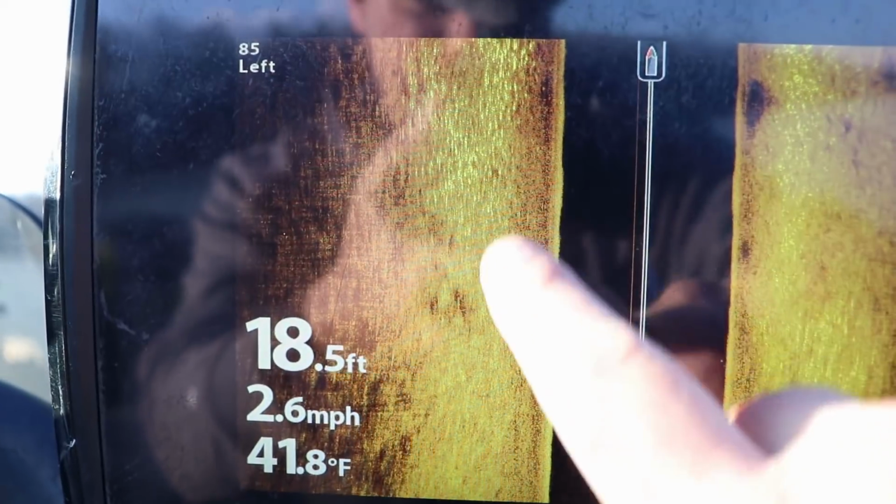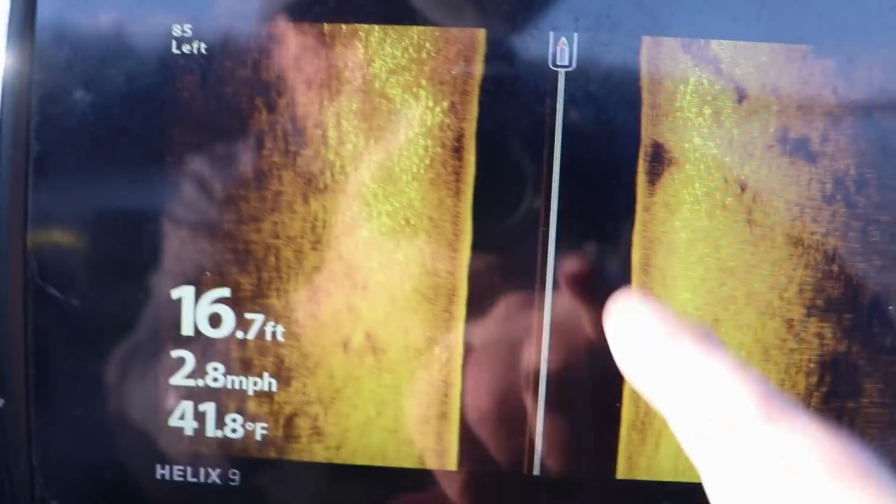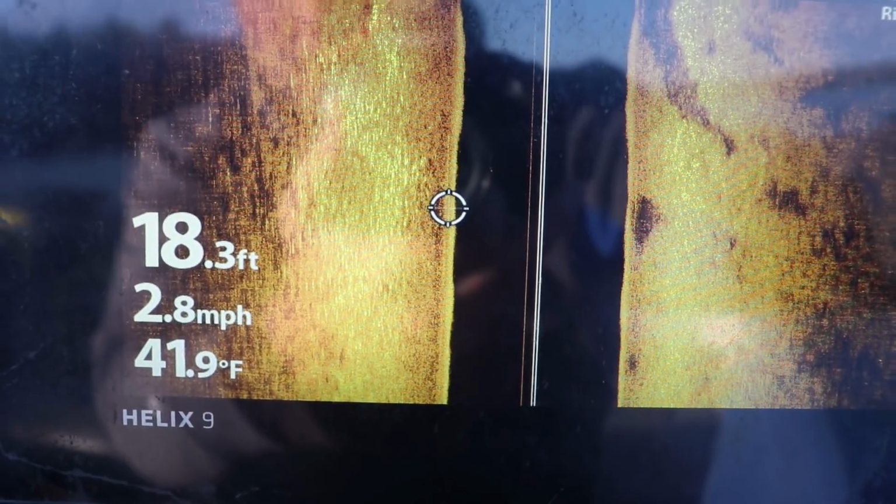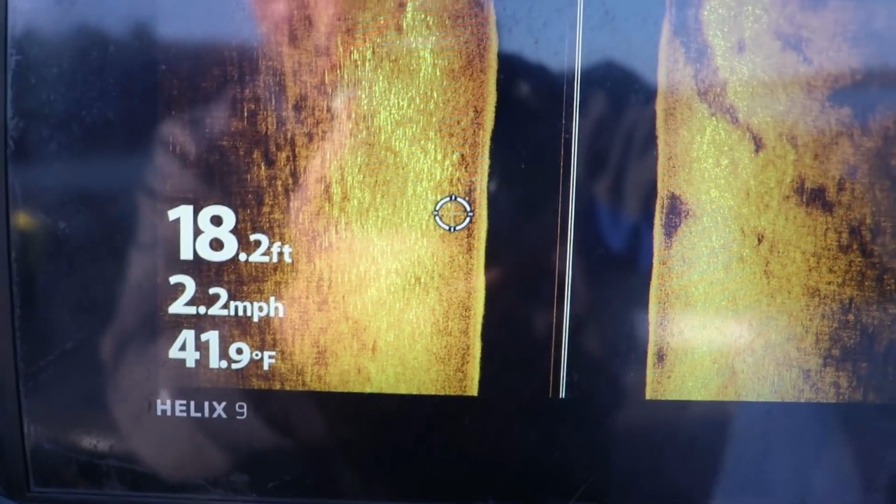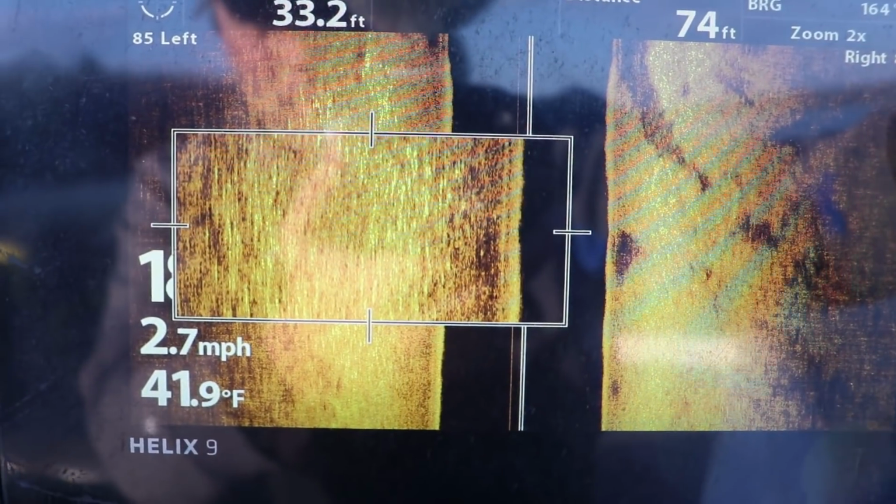And that right there, see that super bright area? That is a giant school of crappie on both sides of the boat. You can see right there. So even on hard bottom, which is what this is, there's some dead weeds on here. That is a giant school of crappie, 18 feet of water. This is where I'm gonna find them for probably the next week or so until these water temps warm up.